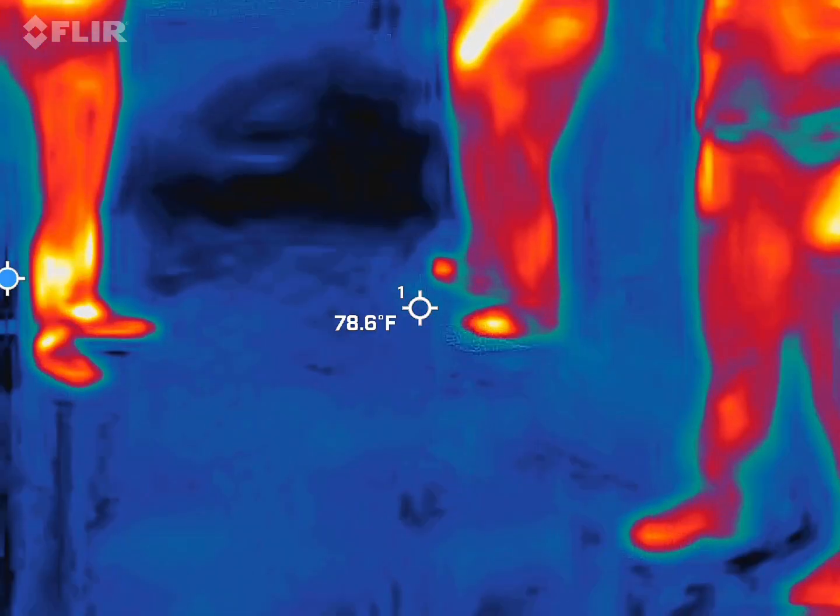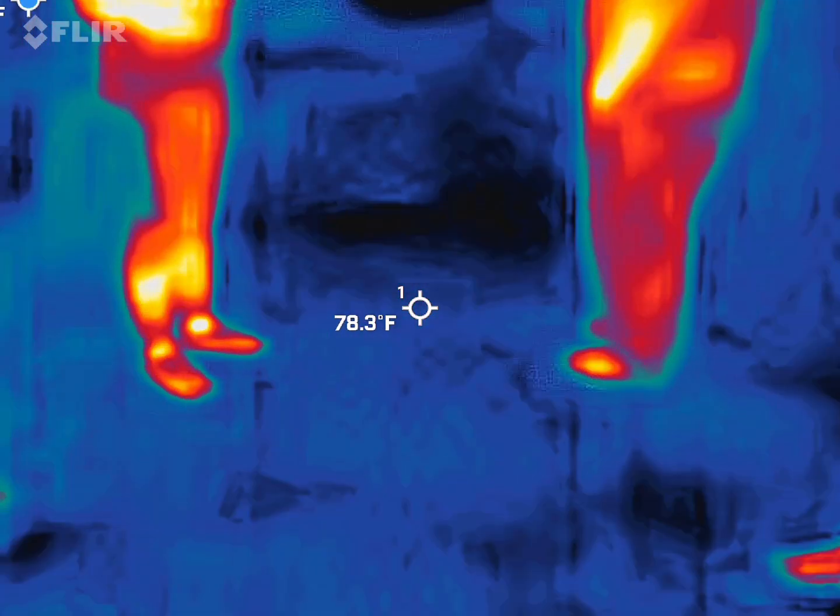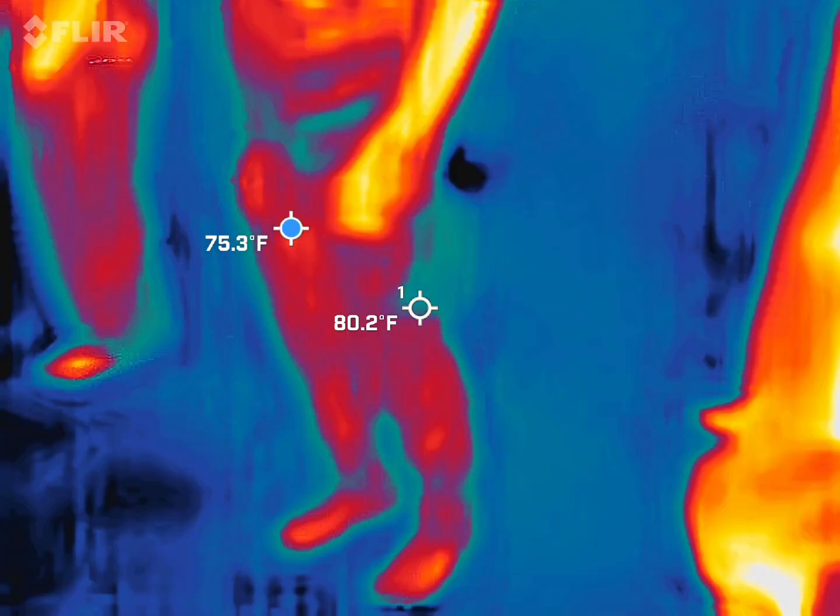Whenever we have people that are about to cut through us, we'll just kind of split the seas and let them go by, make sure our cameras are pointed downward, unless that's a tour. I don't know what they're doing.